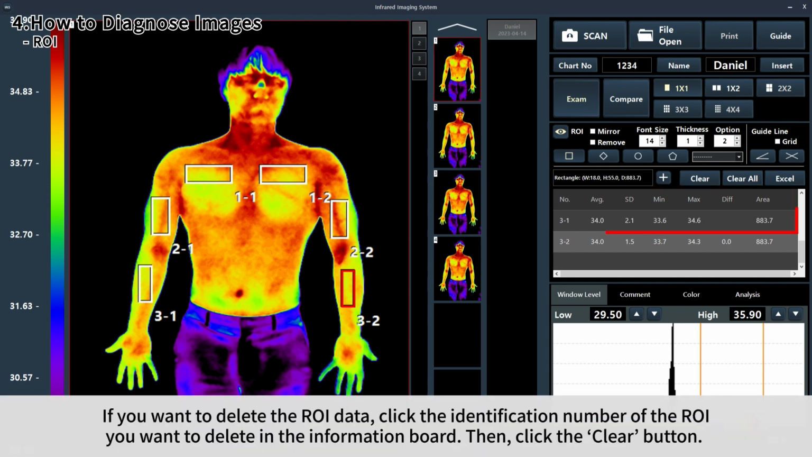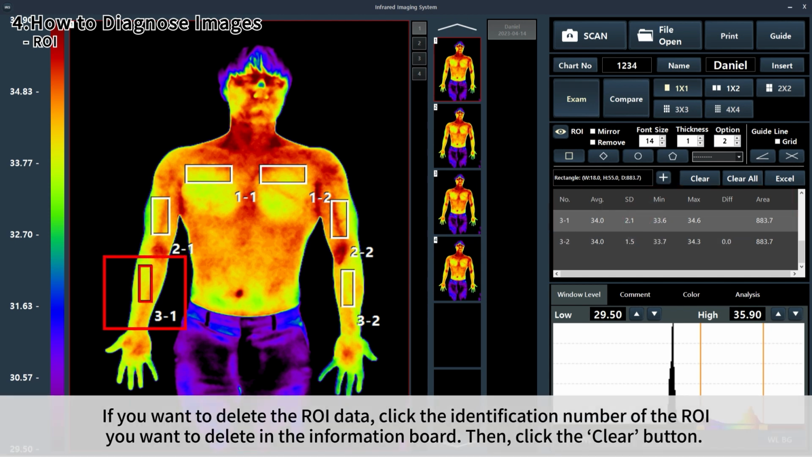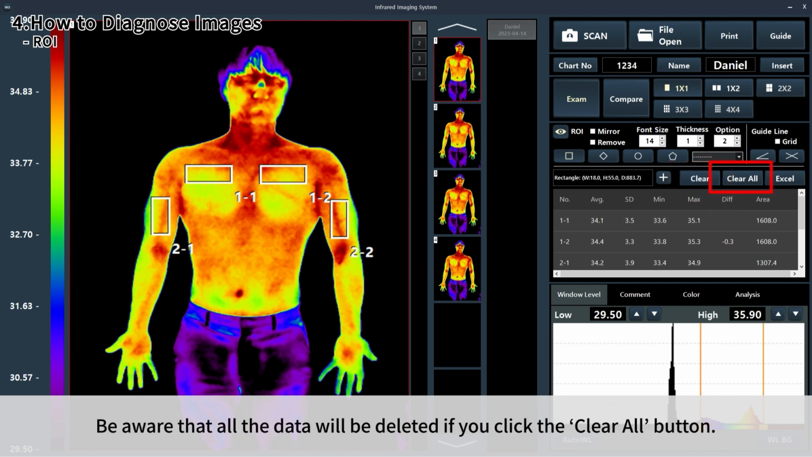If you want to delete the ROI data, click the identification number of the ROI you want to delete in the information board, then click the clear button. Be aware that all the data will be deleted if you click the clear all button.